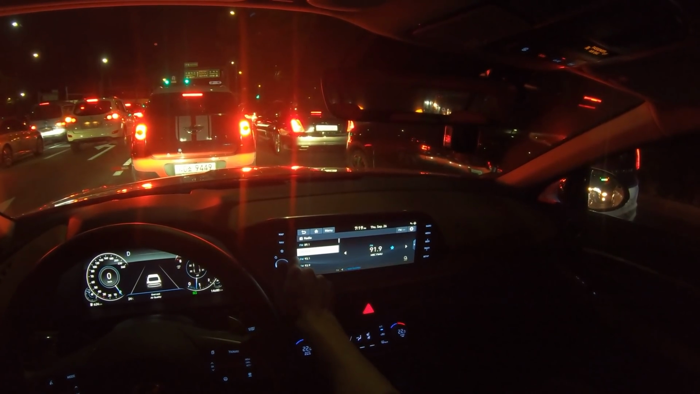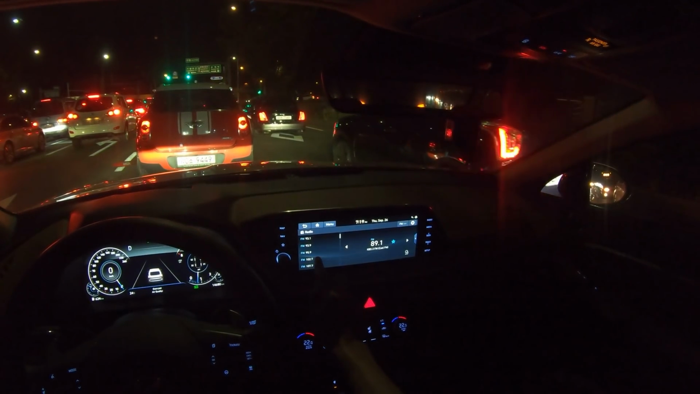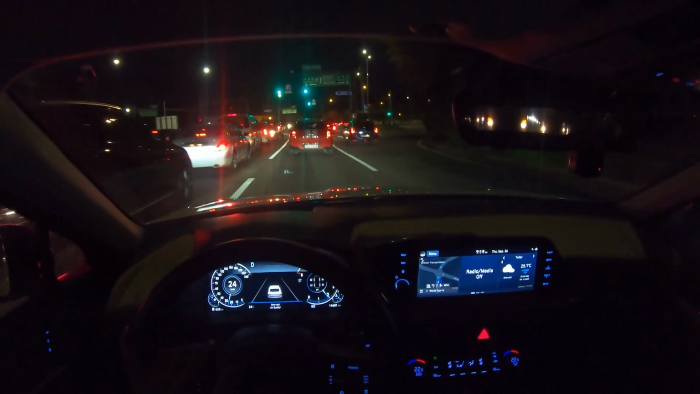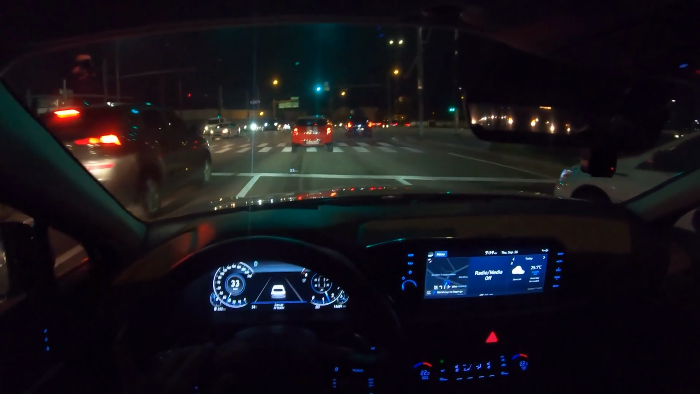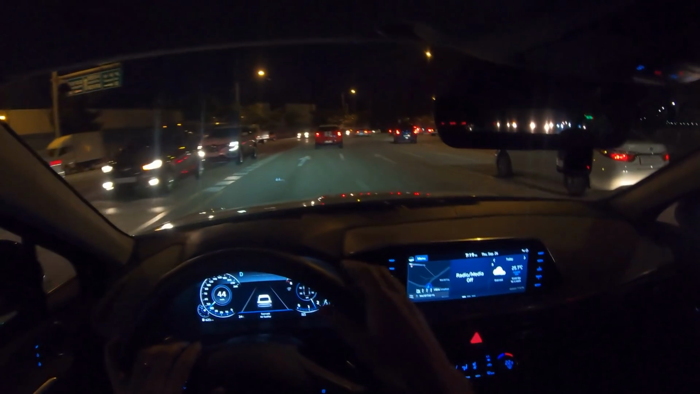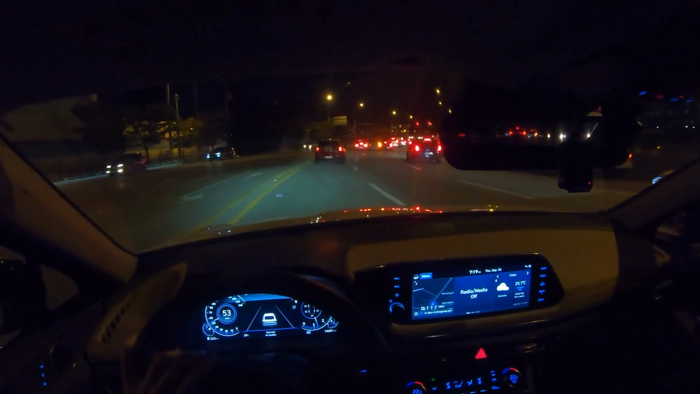Okay, so let me turn on the radio. It's a system from Bose. Hyundai says it's the first time Hyundai is getting a system from Bose, so it sounds pretty good. It's not really a premium one, but it sounds pretty good for a medium size sedan.